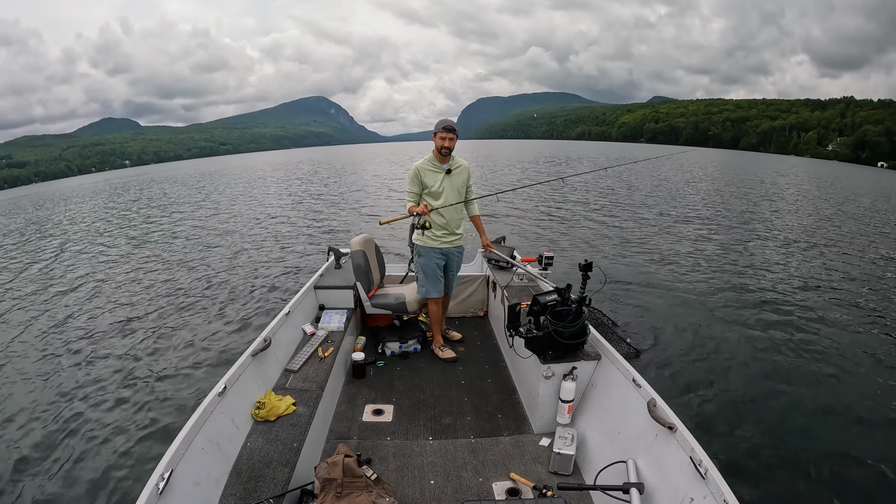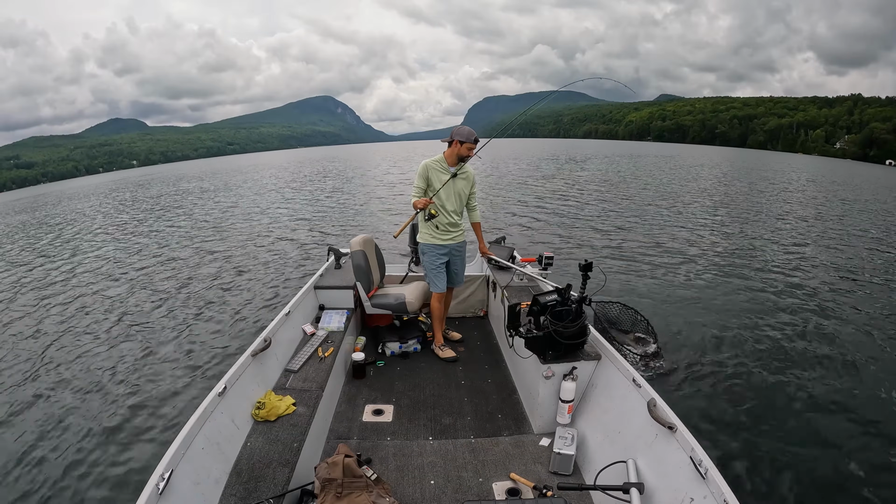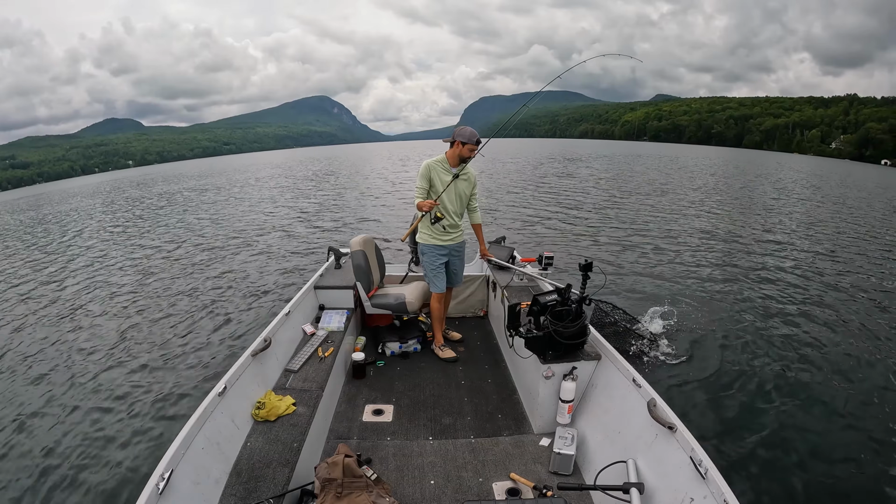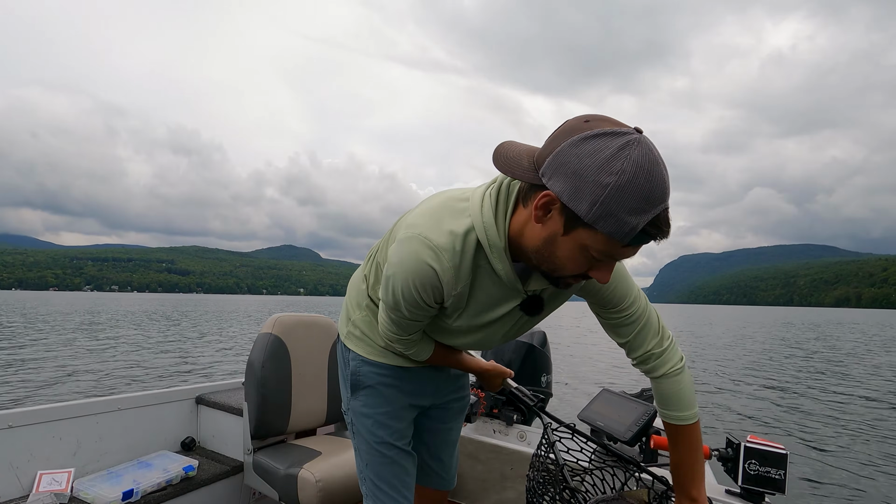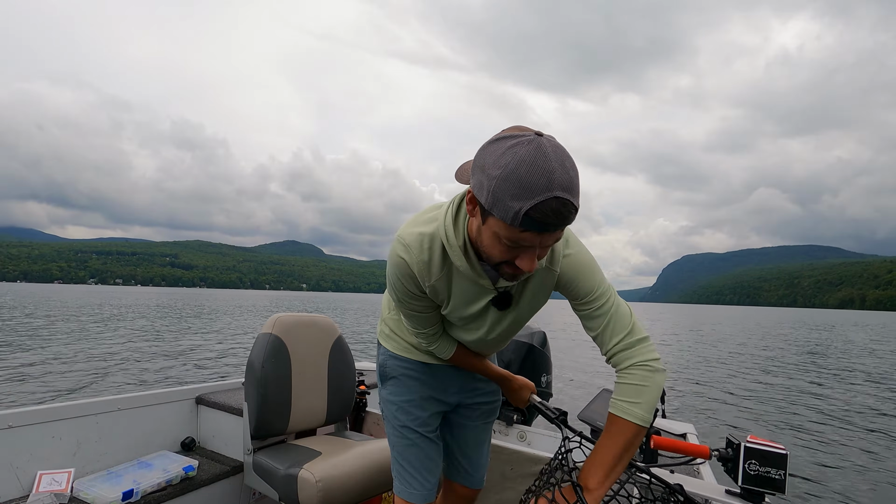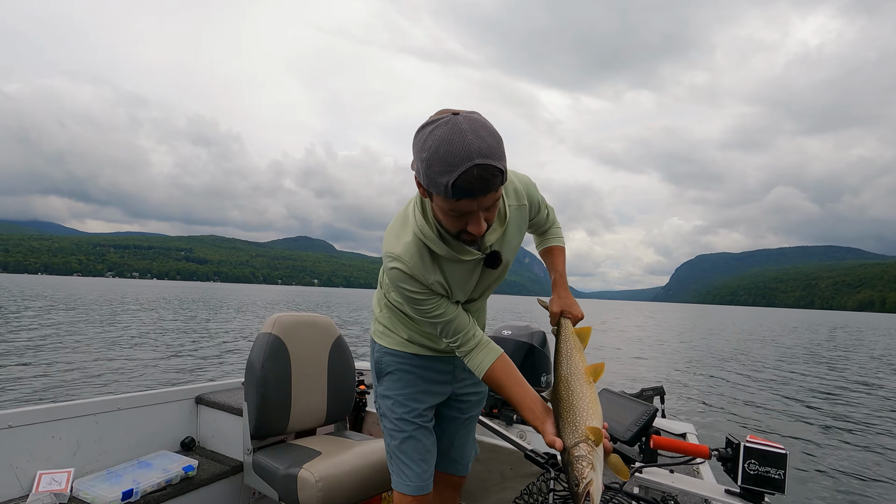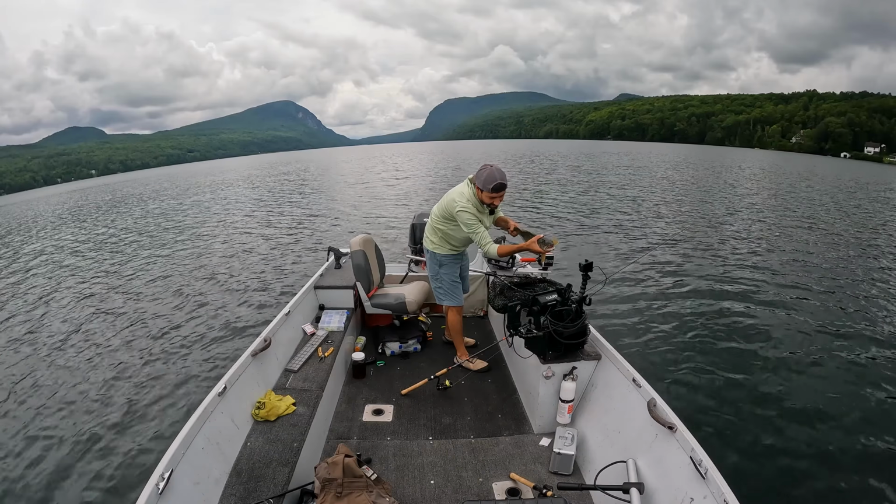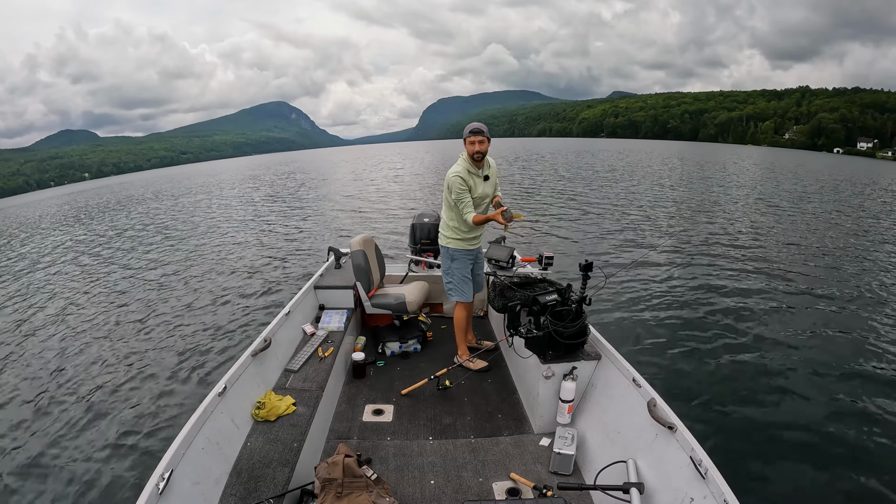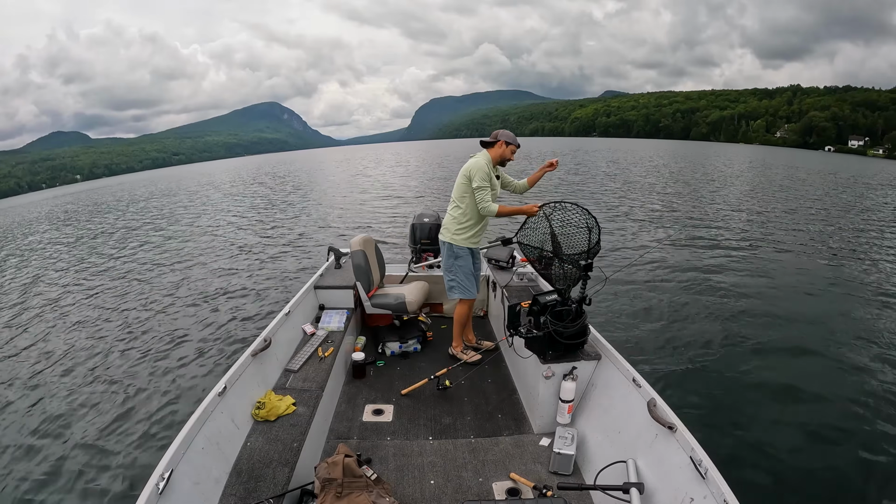There's a bunch of things I did there, and I'm not going to replay it in slow motion. But let me show you this fish real quick. Even after all those hook sets, that fish unhooked himself. Their whole mouth, if you can see in there, is pretty much all bone. Nice fish. Throw him back in.